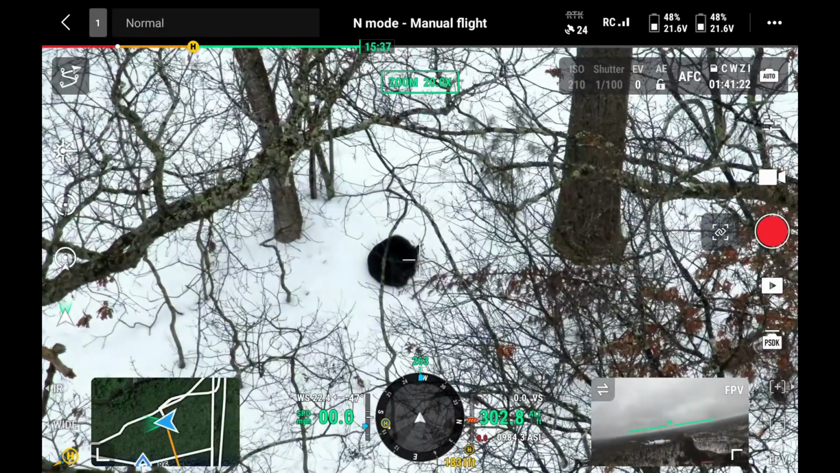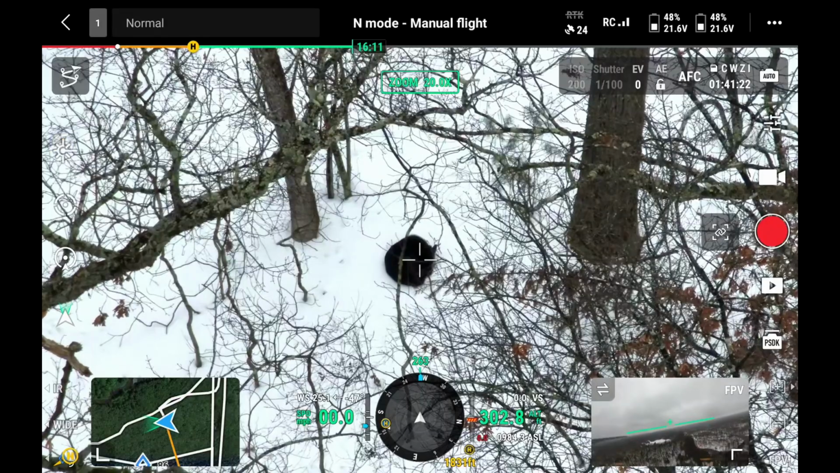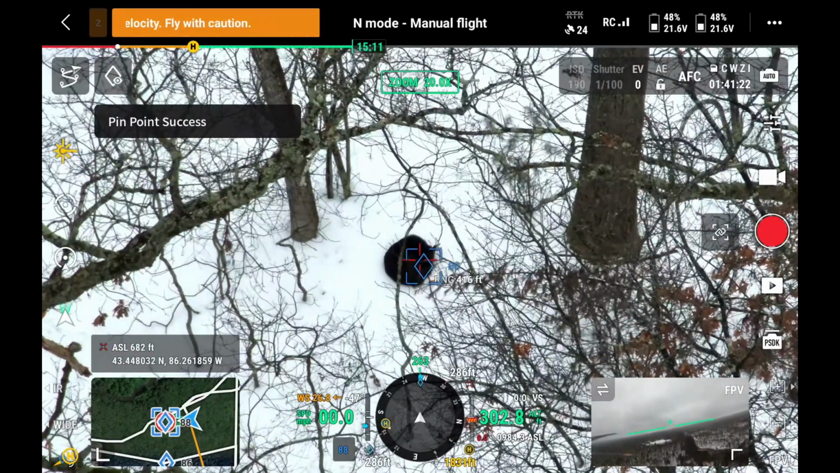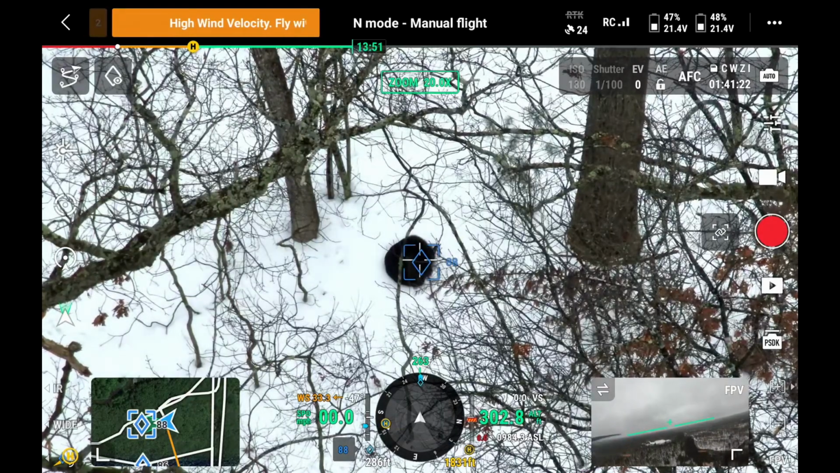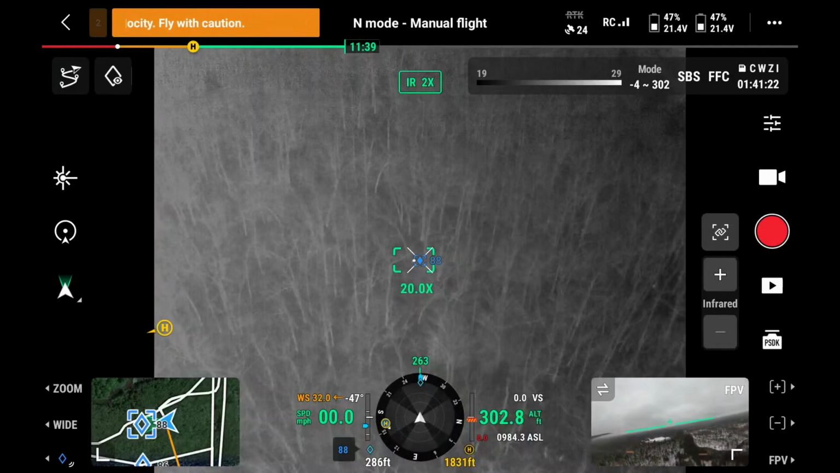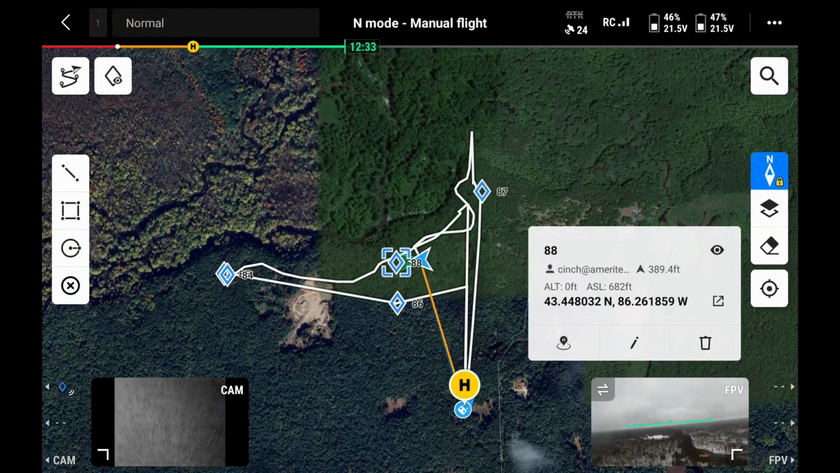What's the wind right now? 22. It's hard to even see it. Okay, got that. Do you want to get a picture? I already did, I think. Or I took a picture of myself. I don't know what to do. So where is he now? He's moving around. He's not too far from where he was before, though. You know, last night. Is that the current one? Yes, that's the current one right there. Okay.